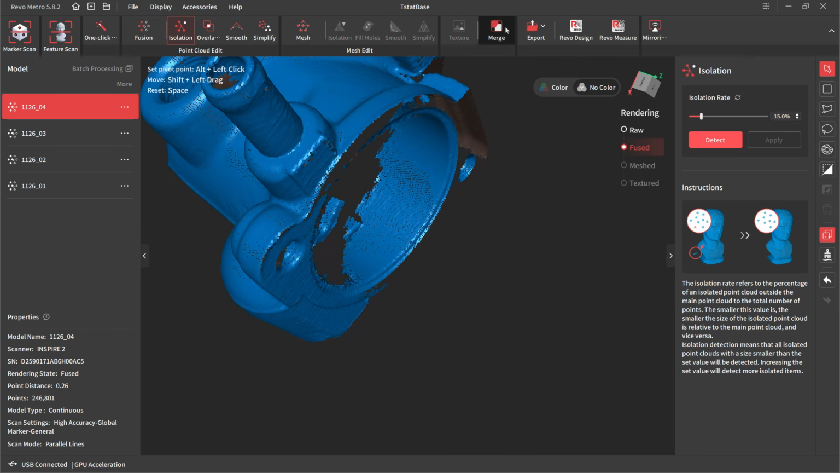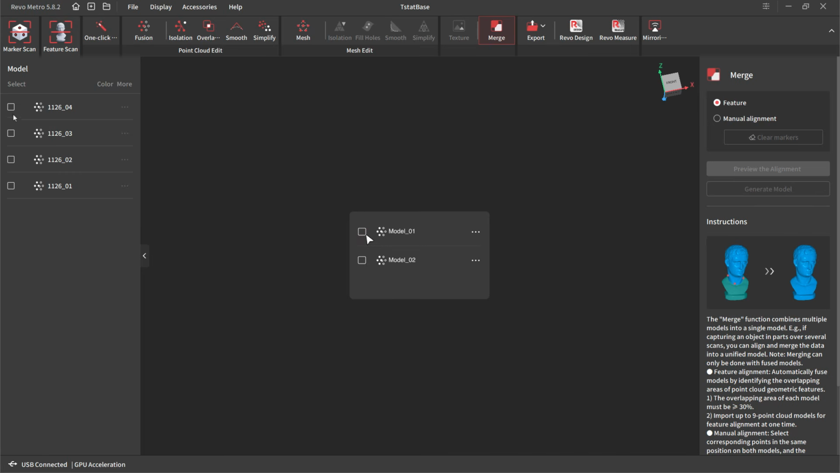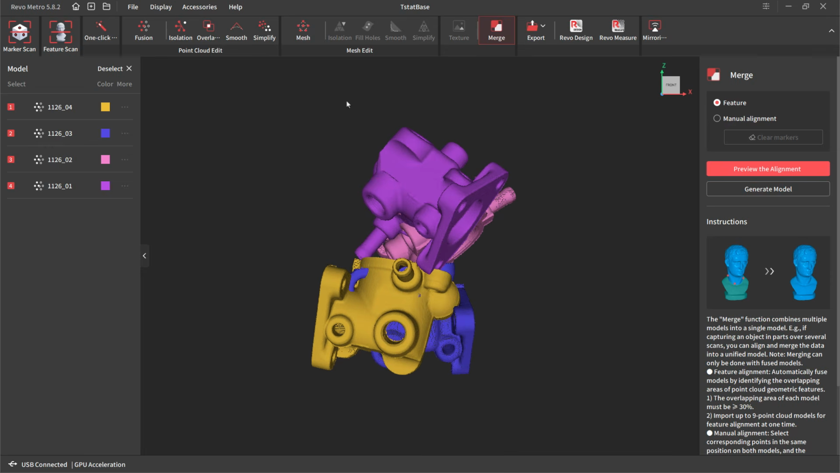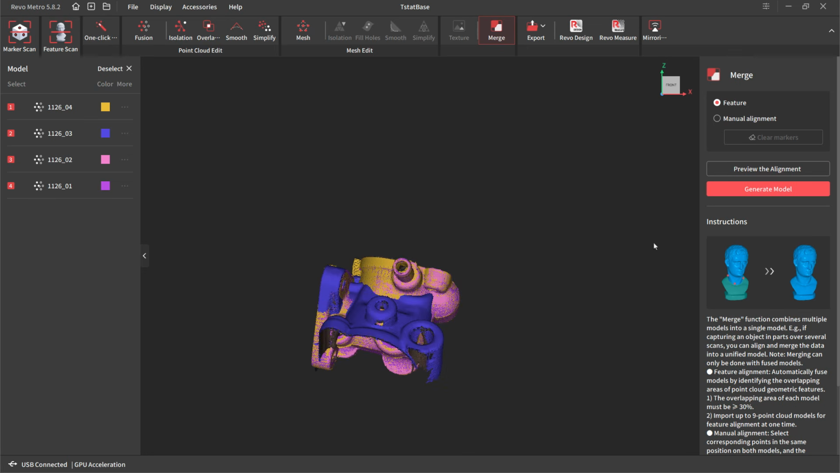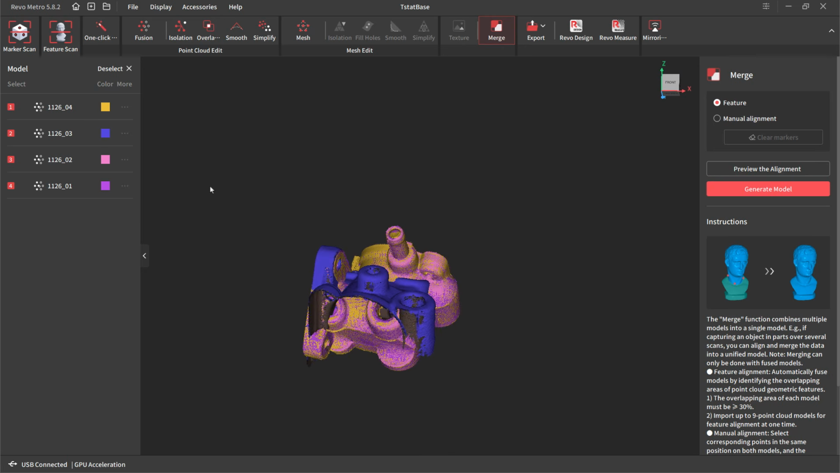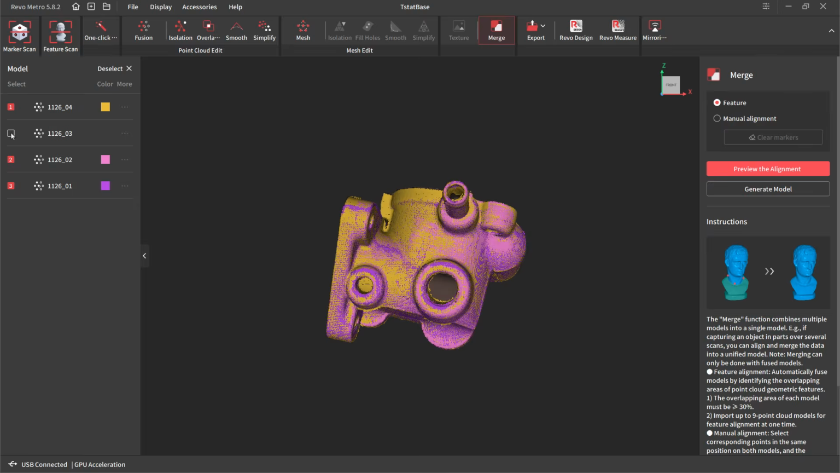Probably not a perfect solution. And then for merging, hopefully I've got enough data on all four of them. There's enough unique features here that it should be able to calculate and align them no problem. Sometimes with more gradual curvature, you'll find that it has issues aligning them. With mechanical parts like this, if it has issues, you can see 3 of them appear to align okay, but this other one doesn't, this blue one.